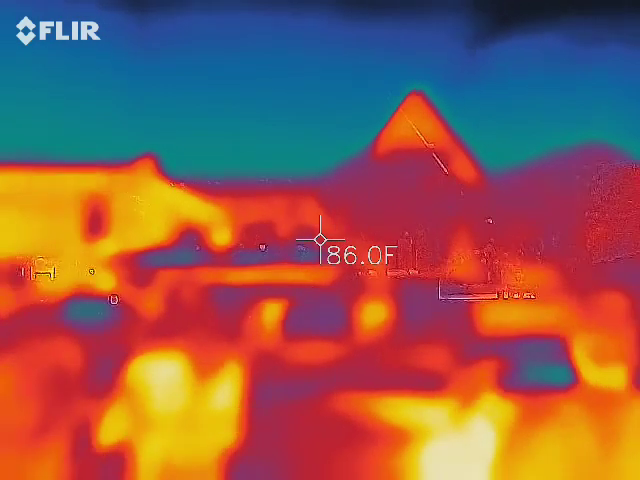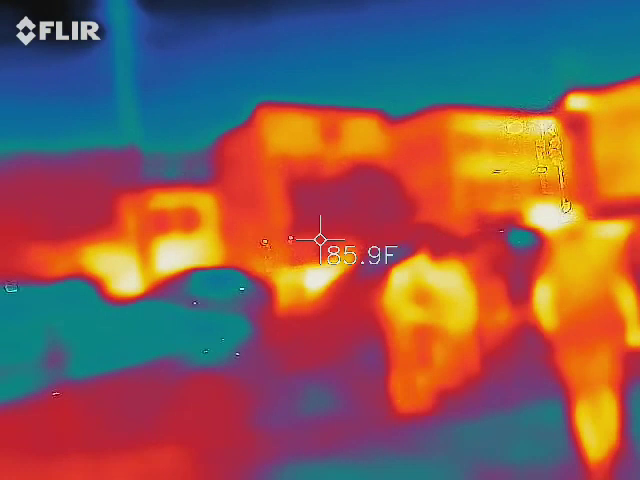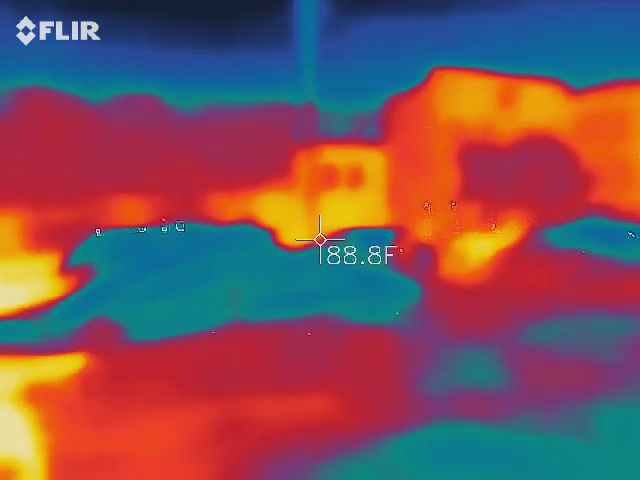Jeff, you're just going to do nice, slow sweeps throughout here. Now, what I will tell you is that the corners, like up here by the walls, you're going to get little cold wind pockets that are going to be a false positive. So I tell people don't get excited about it, but we will get some activity out of the spirit boxes. His EMF is already going crazy.